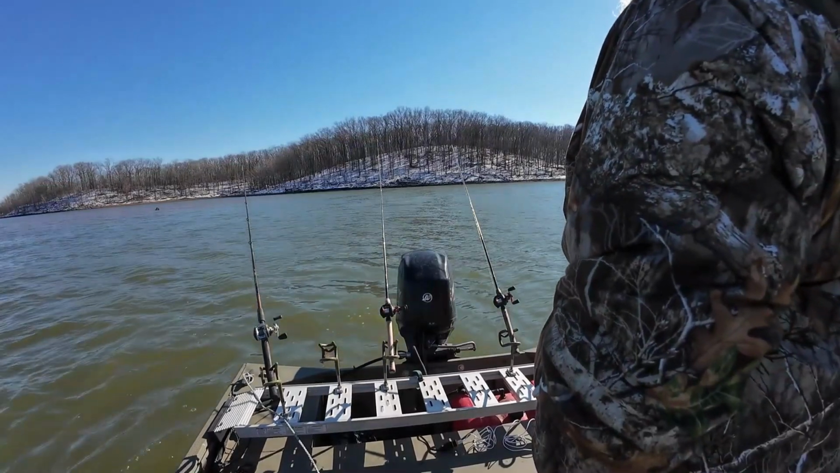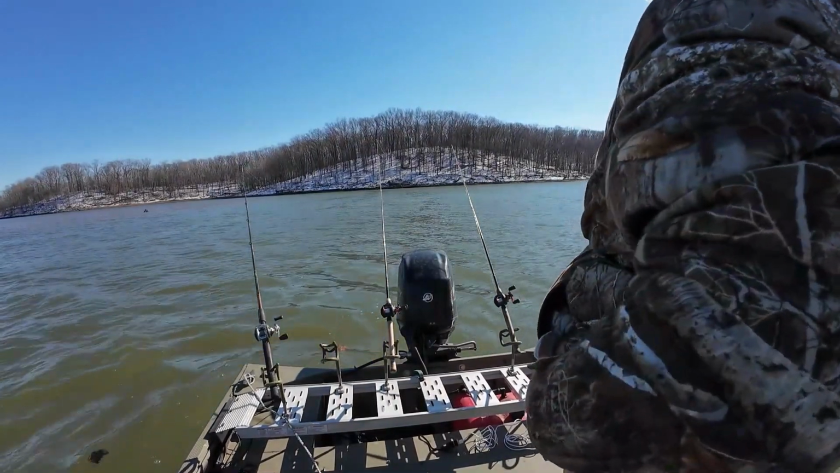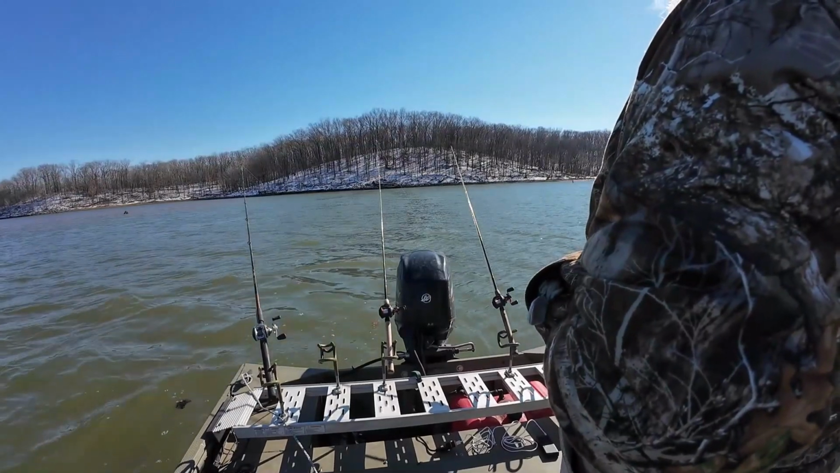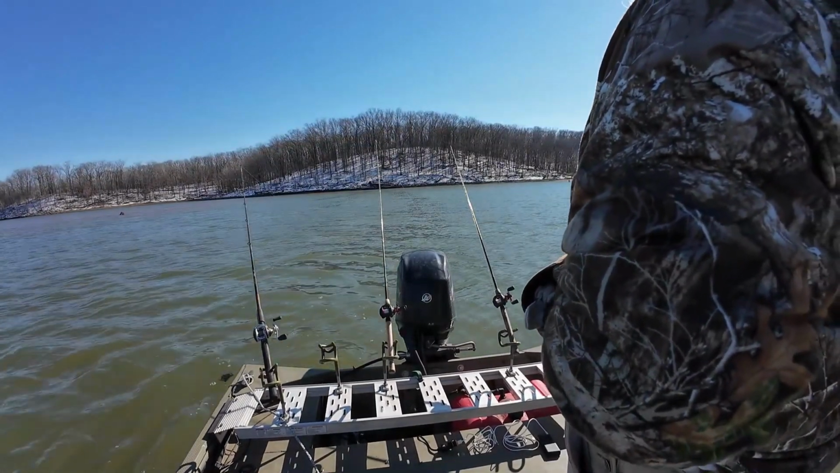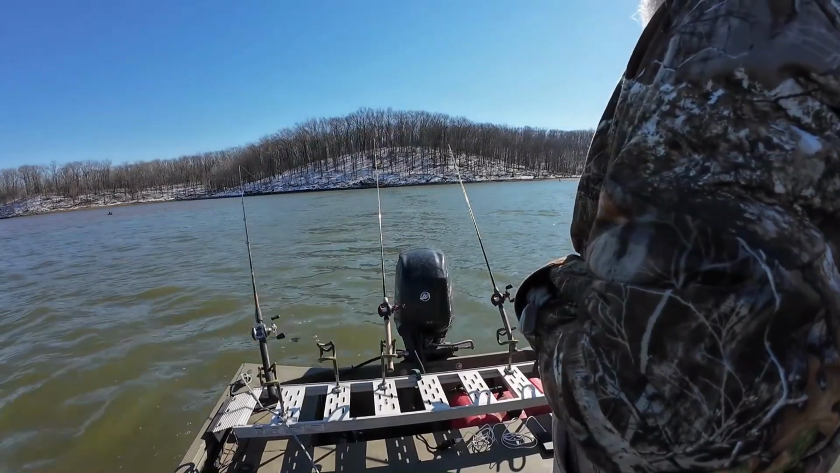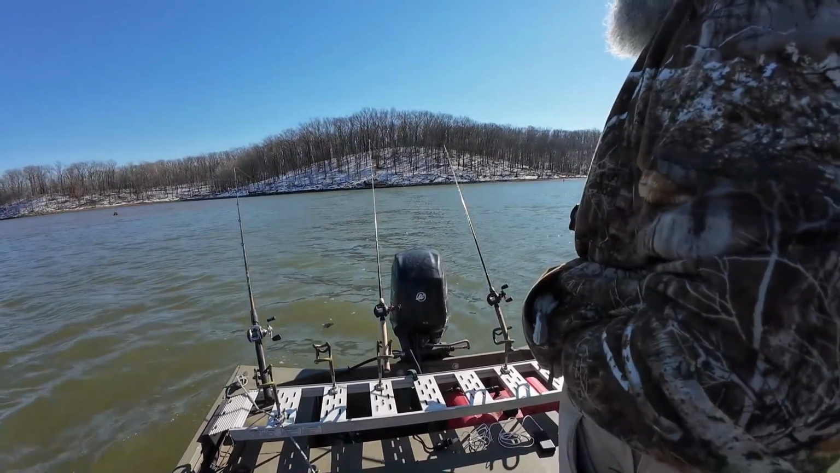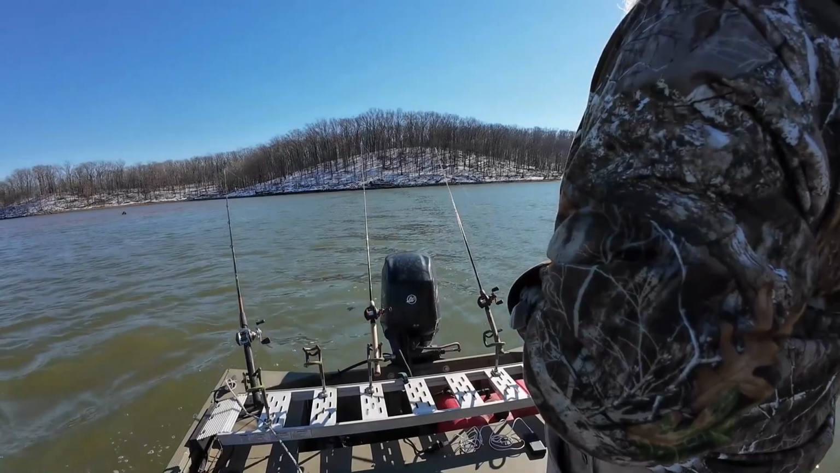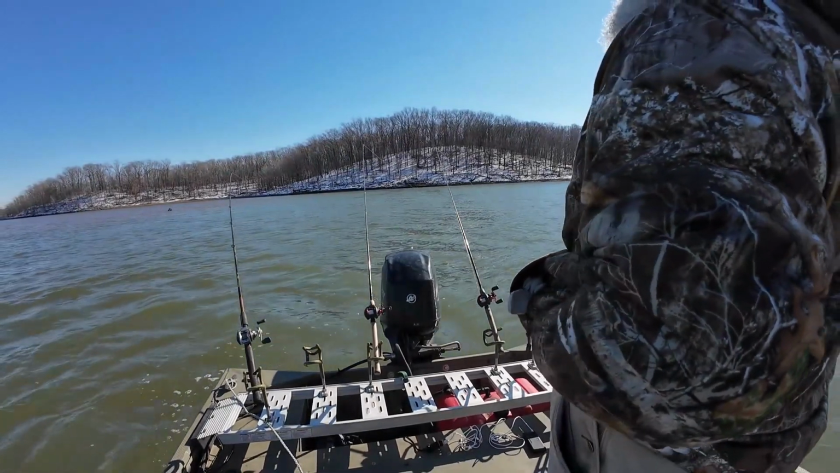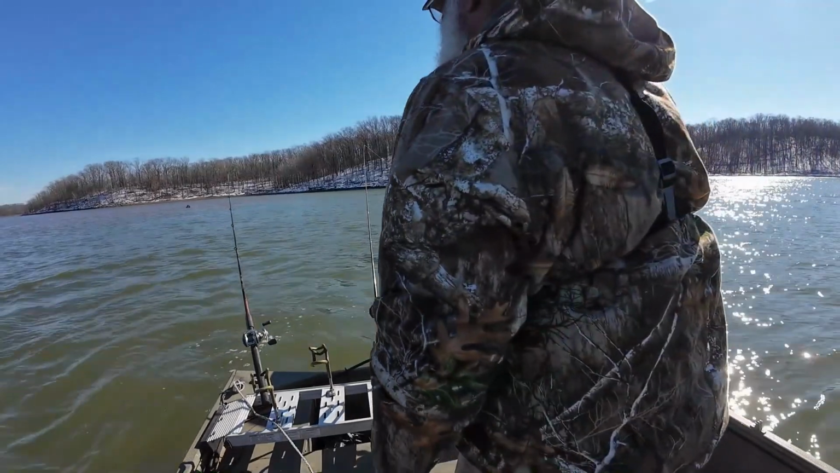Always find them bait balls and fish. Throw your pole out right in the middle of that bait ball. See, that whole bend right there was just plumb full of shad. So them fish are all in with them shad just ranked up. They're all together right there. It's winter time, they feel warmer.